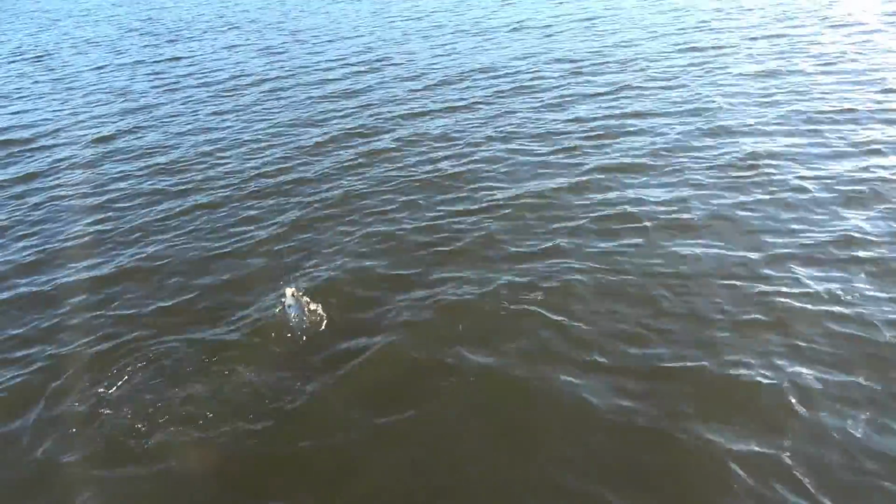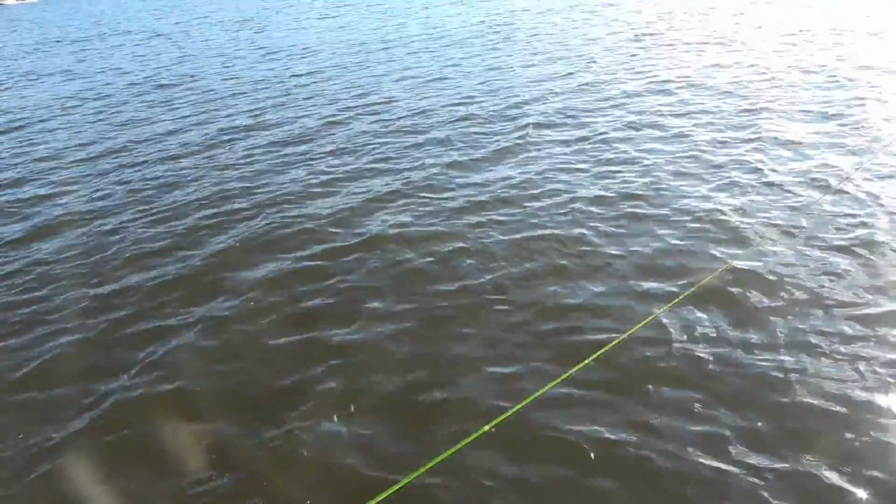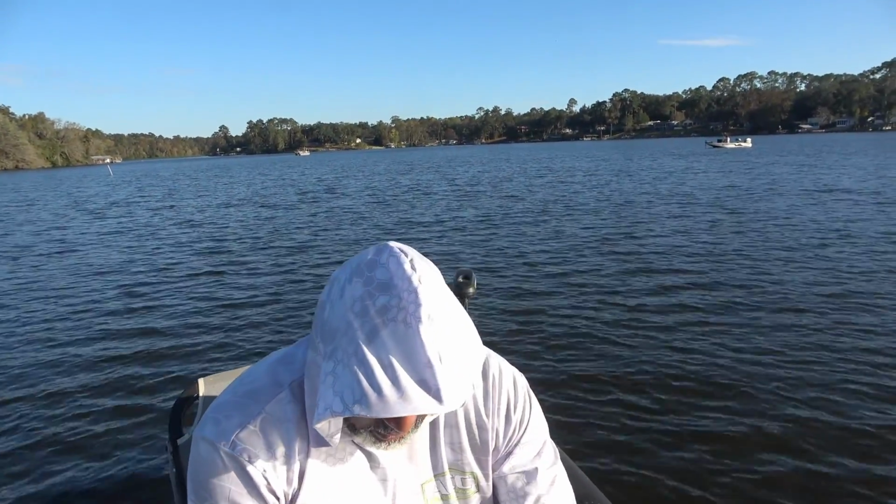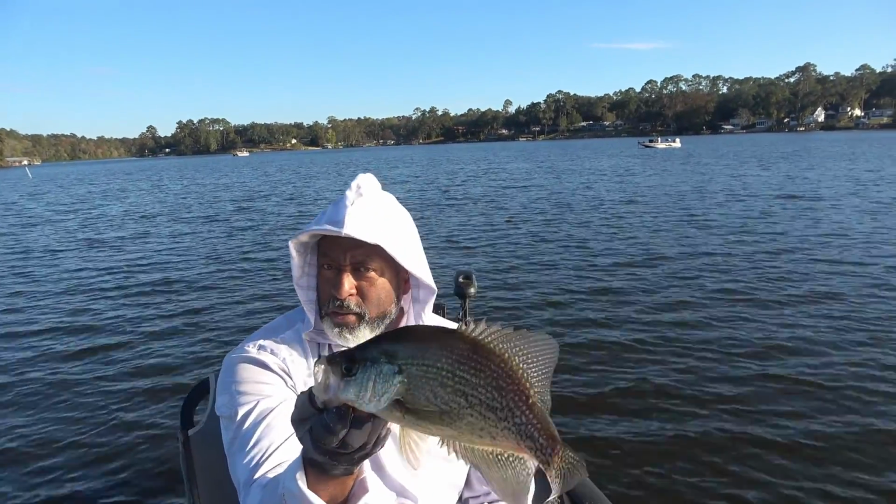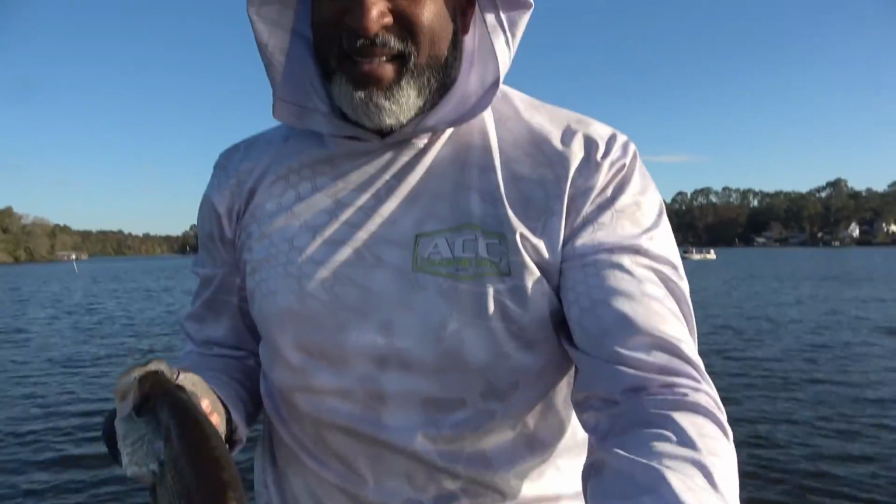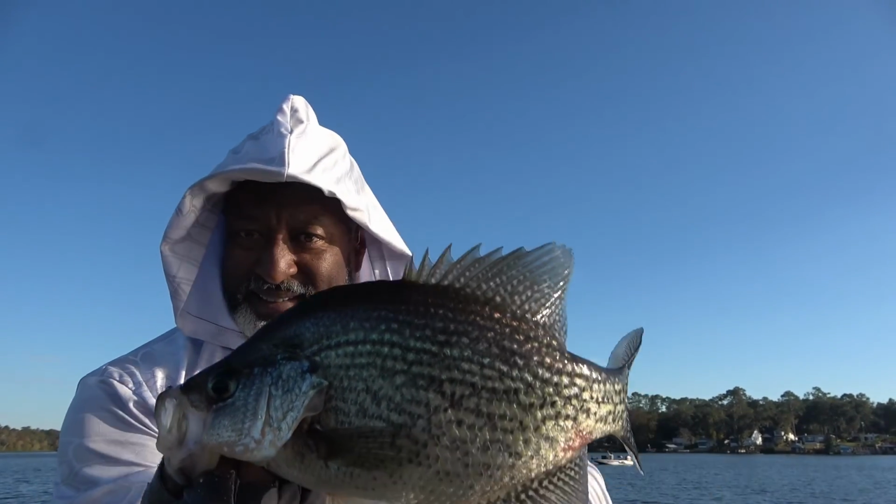Look at that, guys. Lake Talquin slab. Look at that. I kind of drifted away from my ultimate plan here. Instead of fishing on structure, which I did real good, came out here and decided I'd run down some of these open water crappie. They're usually bigger, more aggressive, and a lot more fun to catch. ACC crappie sticks.